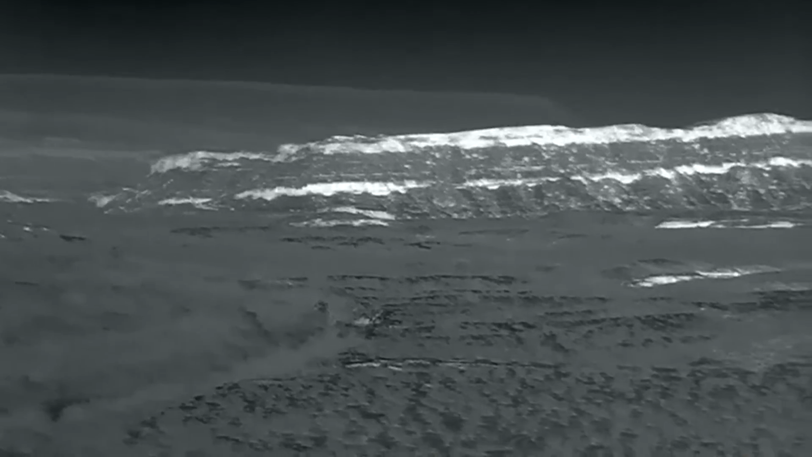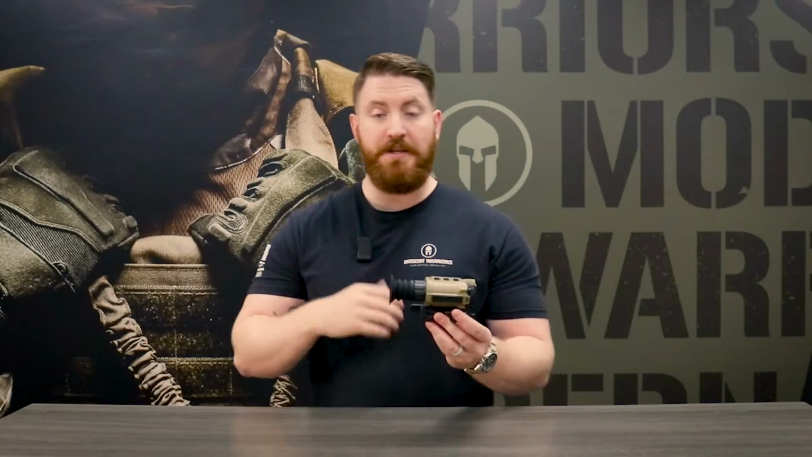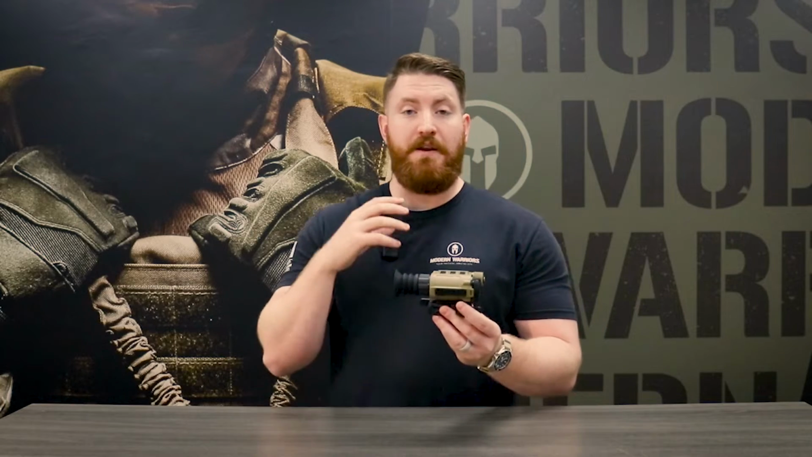Given the fact that it's not just a one-use tool, it's a lot more justifiable in its purchase because unfortunately, like many things, it is a little bit more expensive than some of the other items out there, but the amount of uses that you can get out of this device really helps justify that cost. And in addition to being an extremely useful kit, it's also an extremely well-built piece of equipment.